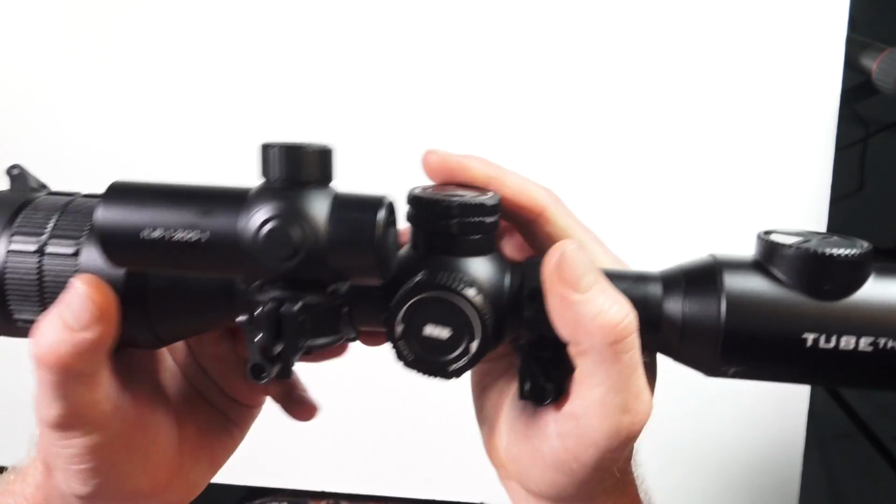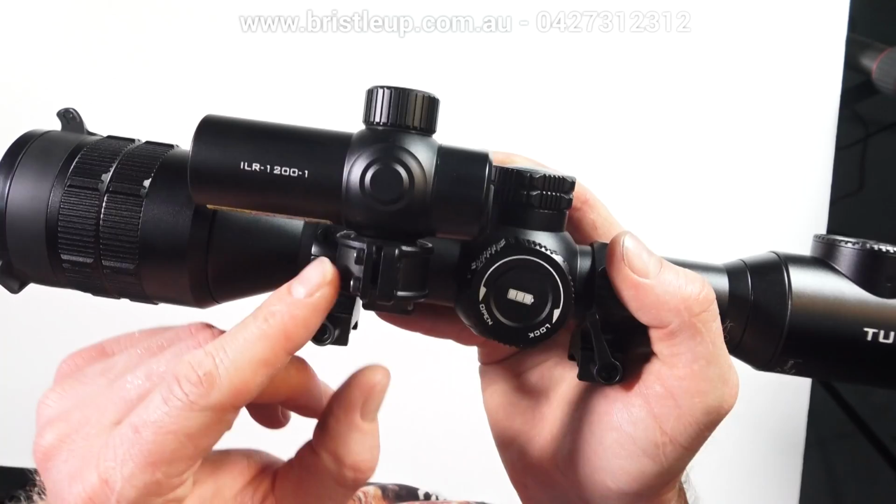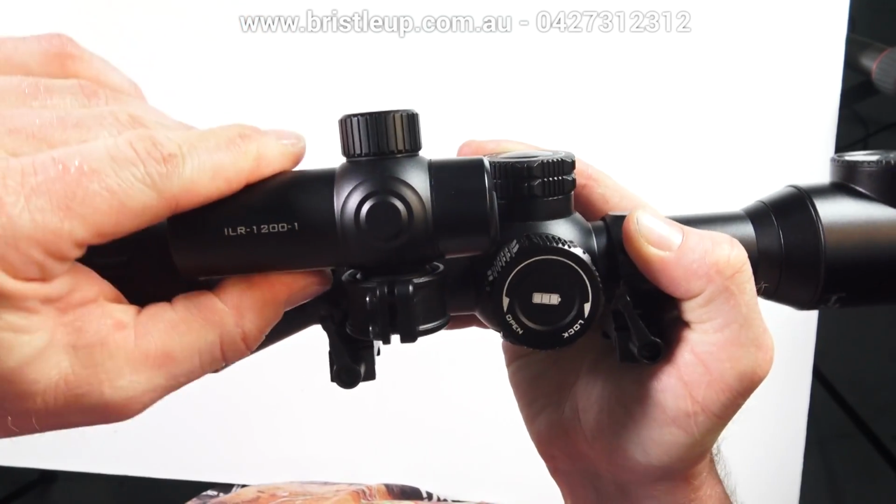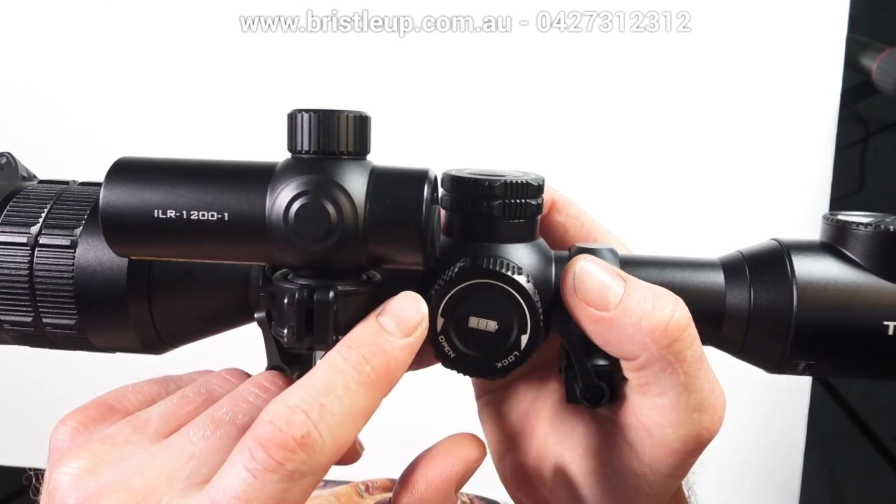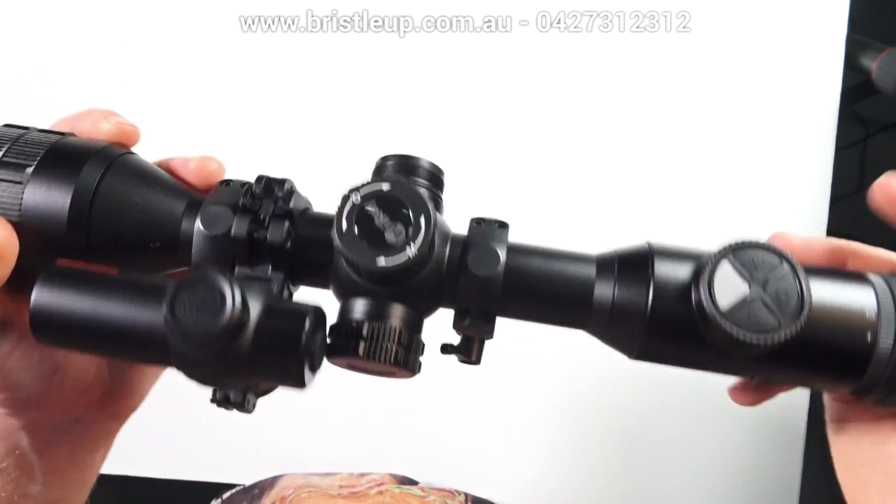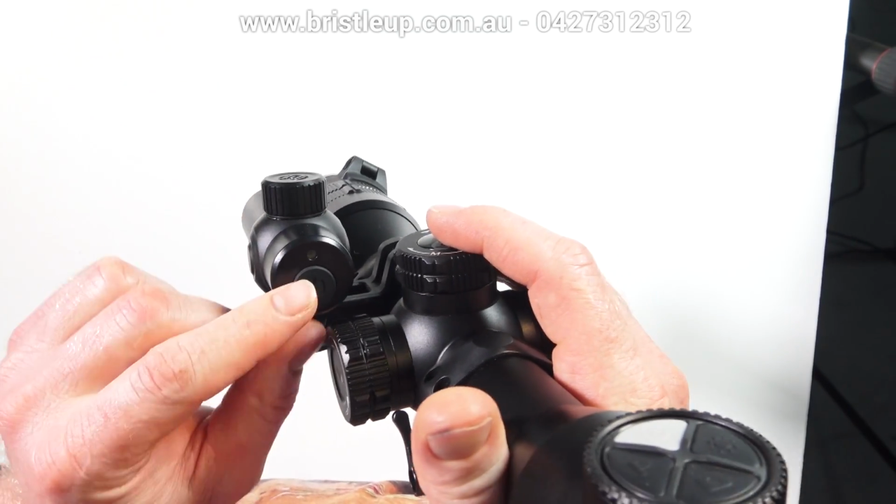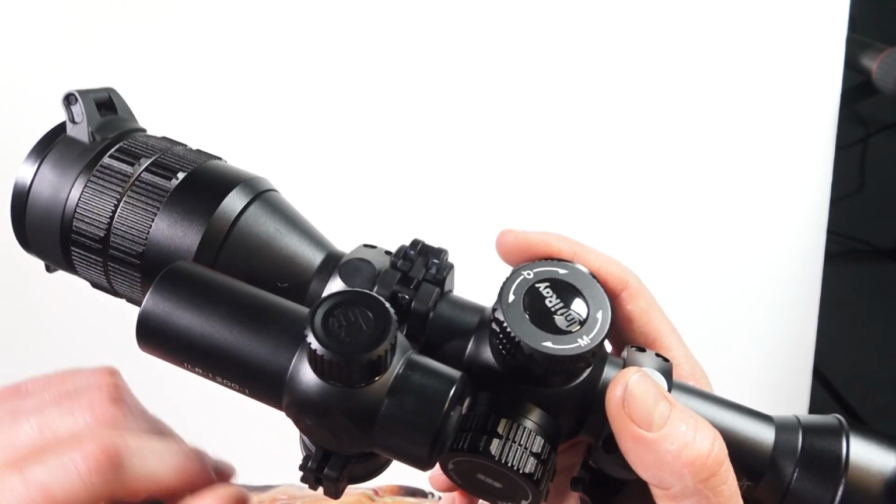So quite simple there. To actually move this rangefinder to point at a different direction, you undo some Allen key bolts here, just a little bit, enough so that you can move this rangefinder around. Okay, it's actually on a ball in there that moves when this is loosened off, which allows you to point it where you need to. Okay, now obviously to turn the rangefinder on, we have our power button here. You just press and hold it briefly. And then we have our battery compartment for the rangefinder, which is a 123A battery.